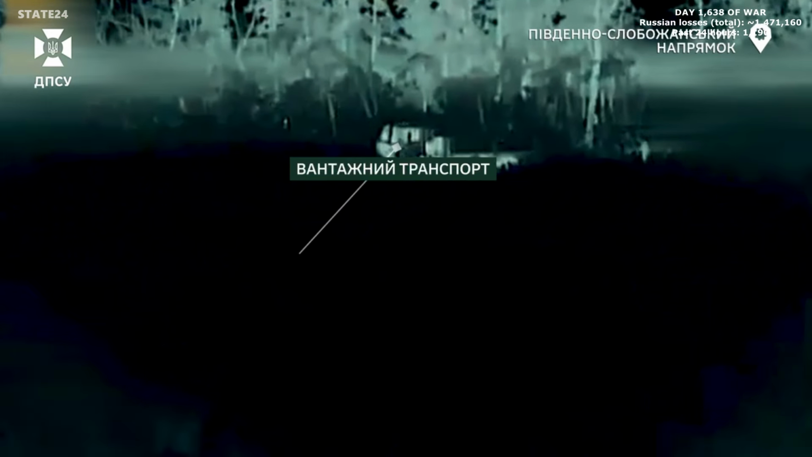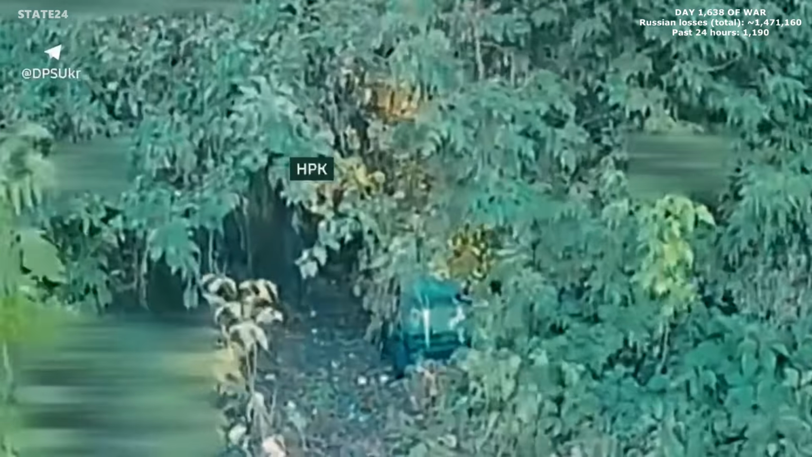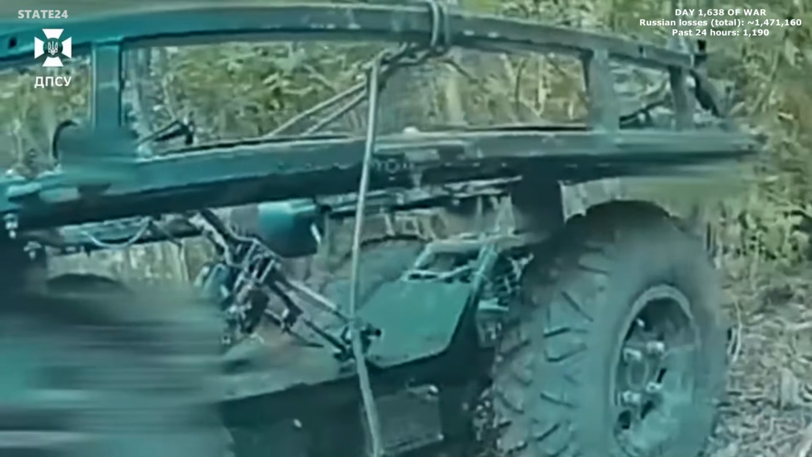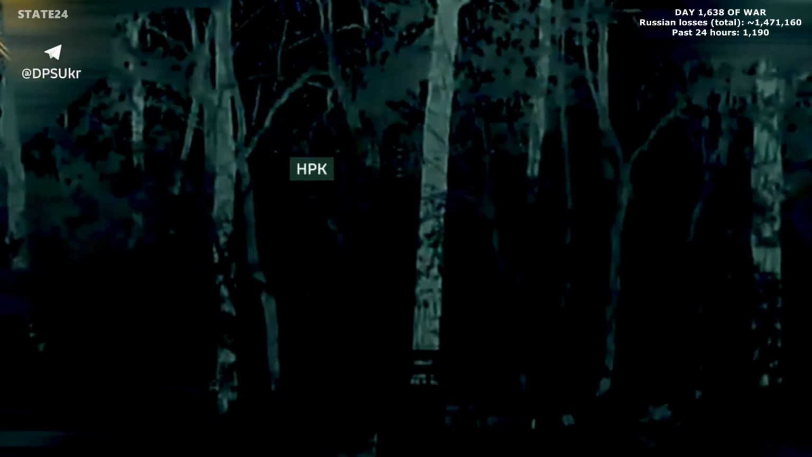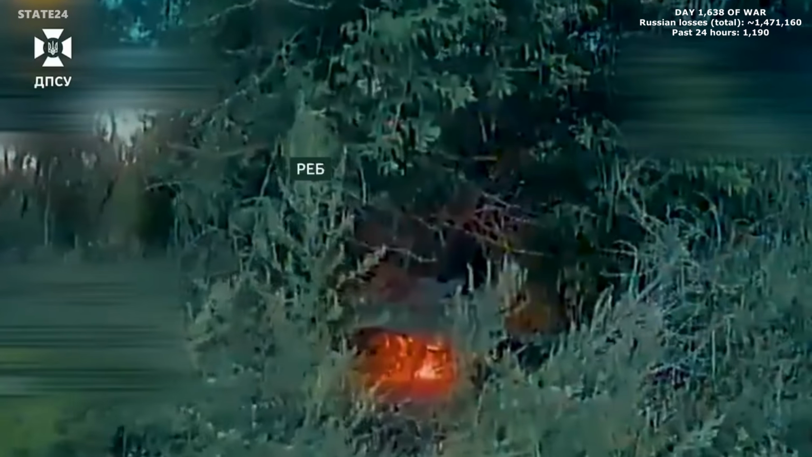Kharkiv region, transport vehicles, ground robotic systems, electronic warfare equipment, and ammunition storage sites, all targeted in the same sweep. Each category hit removes something Russia needs to keep operating in this sector. Vehicles stop moving. Robots stop delivering. Jamming stops working. Ammunition stops arriving. One operation, every link in the supply chain.